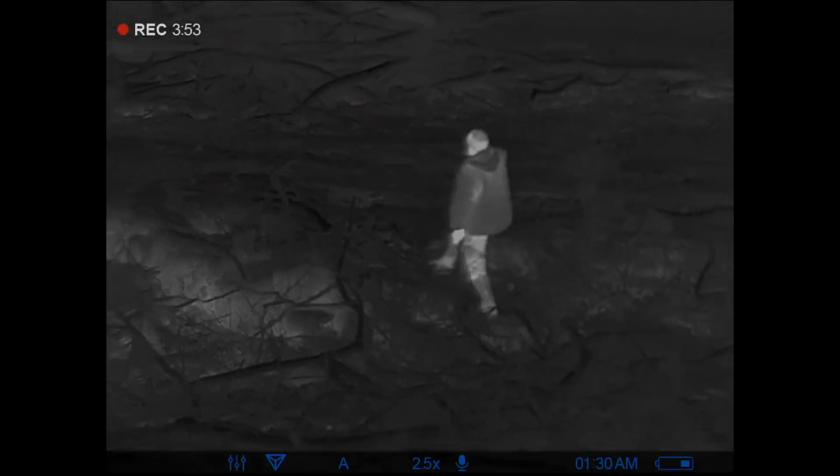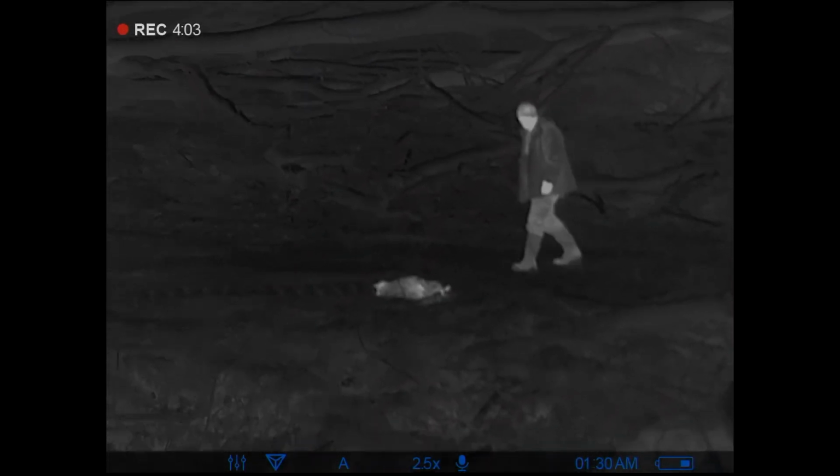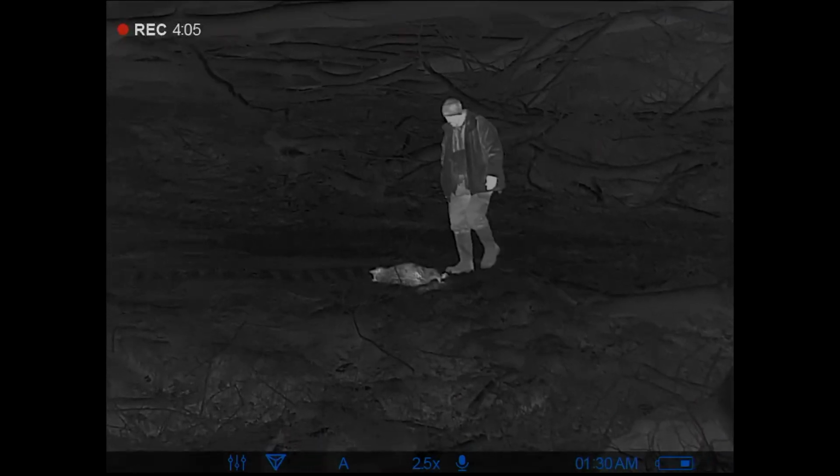I ain't got my muck boots on. There's a creek running. I'm sure y'all can hear it. Anyway, there's a creek big enough that I cannot get across. So Dad's retrieving for me.